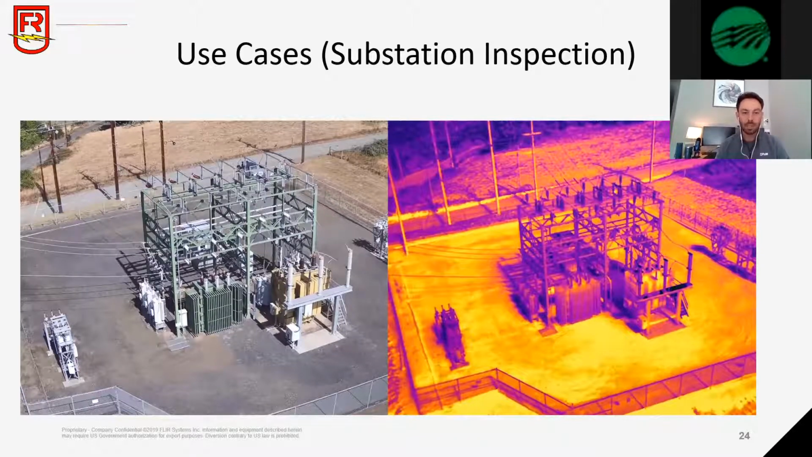You are now able to inspect this very quickly. Larger scale substations, it's going to be easier using a drone as well. And especially with a thermal imaging camera for the reasons that I just mentioned. You're going to be able to have an entire 360-degree view of your asset and its thermal signature.